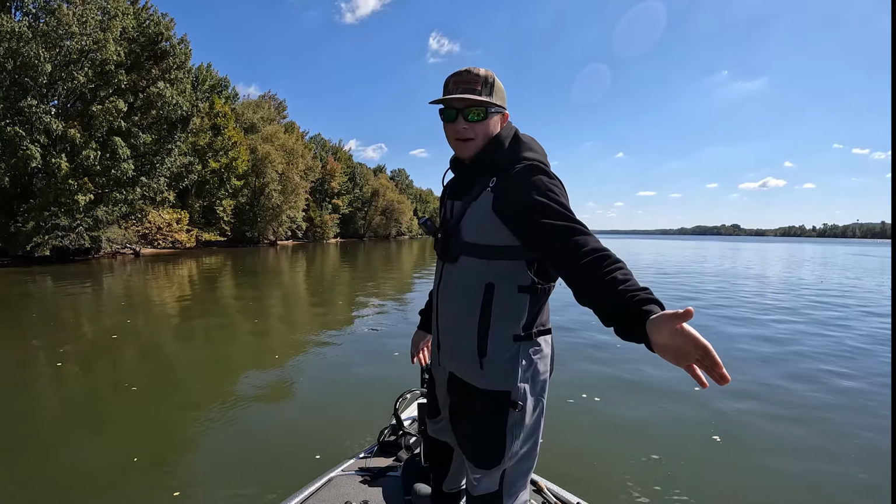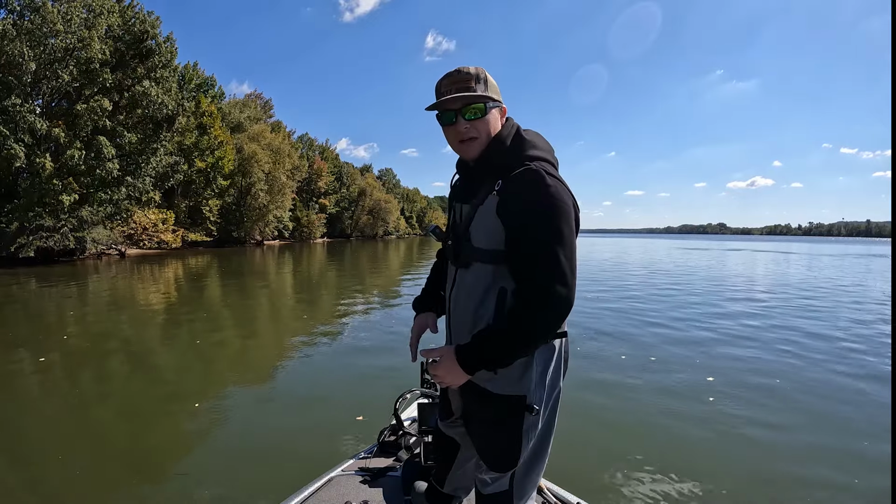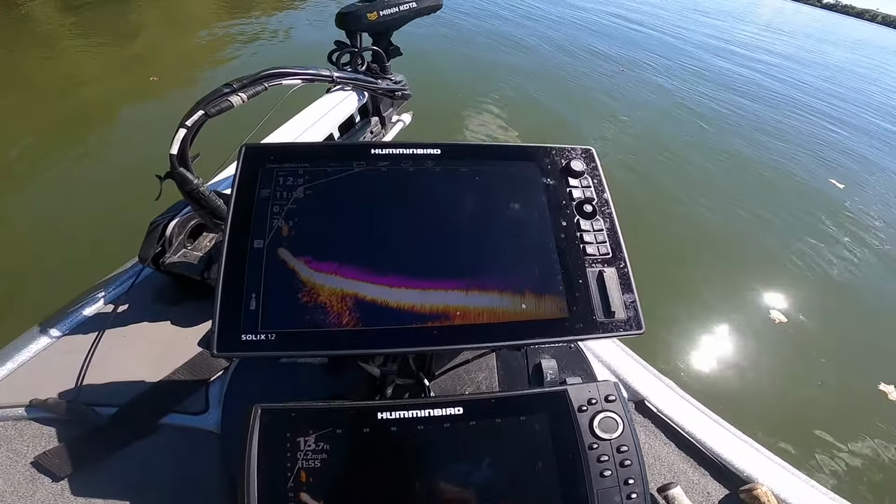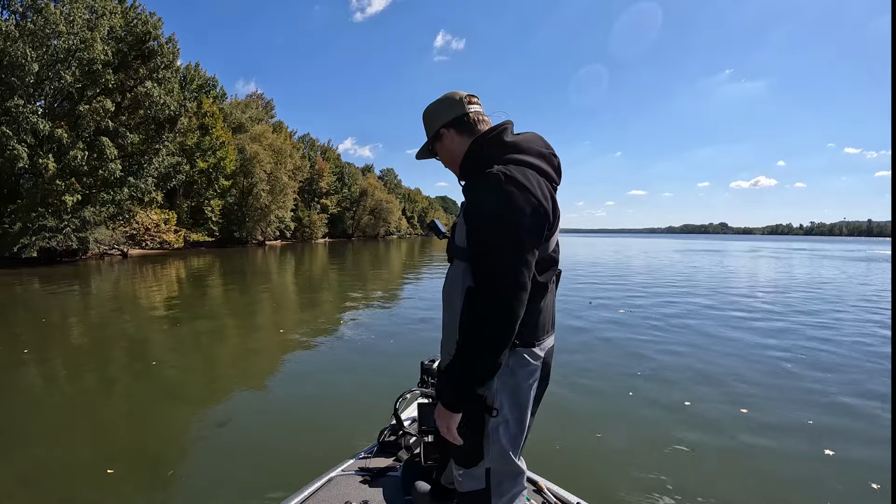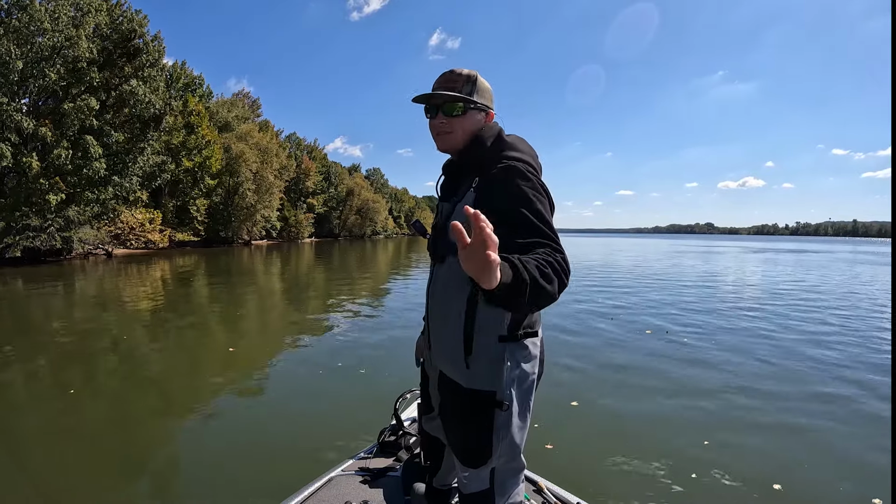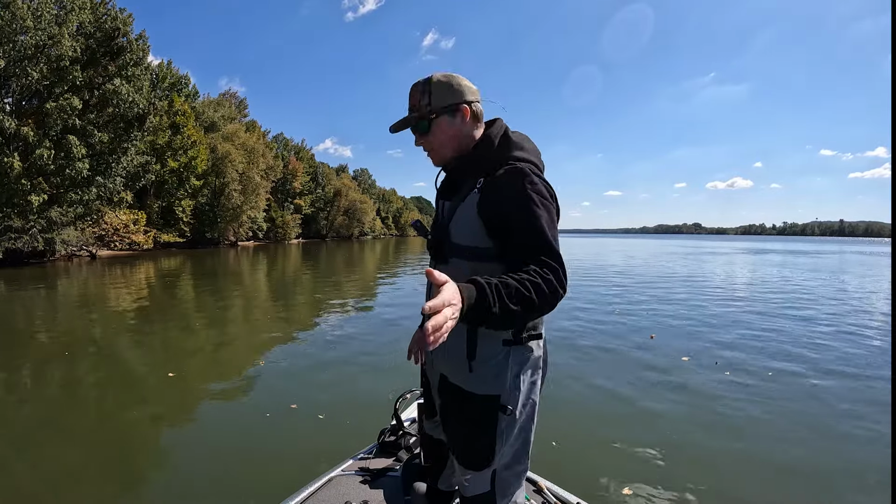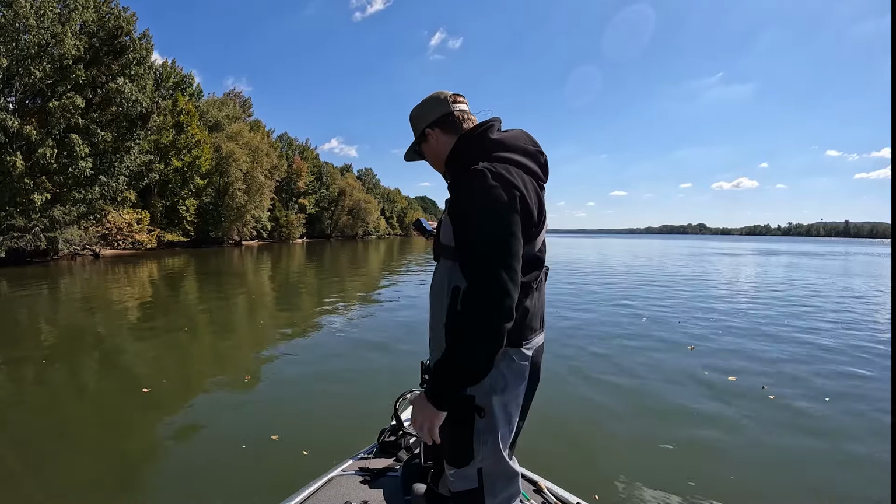I run mine off a Humminbird Ethernet switch, so I can put my MEGAlive on both graphs if I want, and that really comes into play with my bait tracking and stuff. I have a 12-inch Solix up here and a 10-inch Helix, but we'll get into the settings and the setup and all that later in the video. But first we're going to do a little bit of fishing and talk about the difference in them.